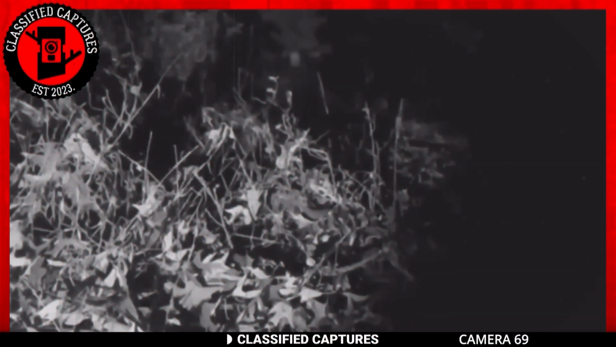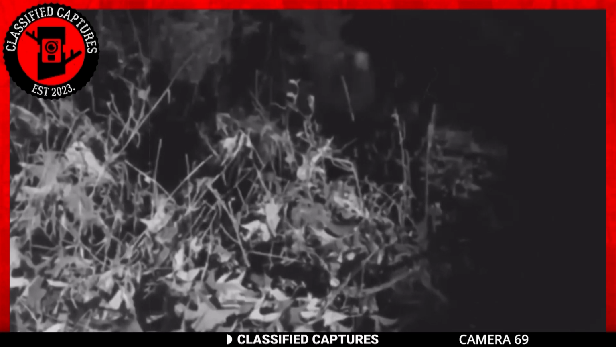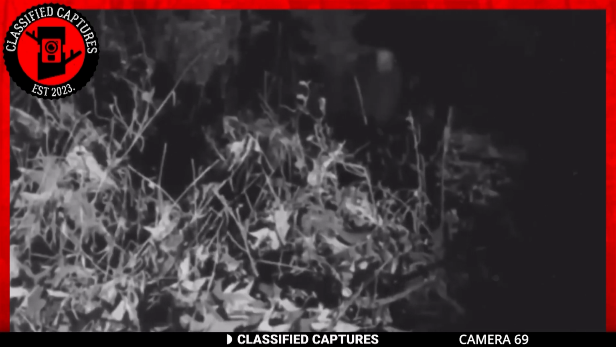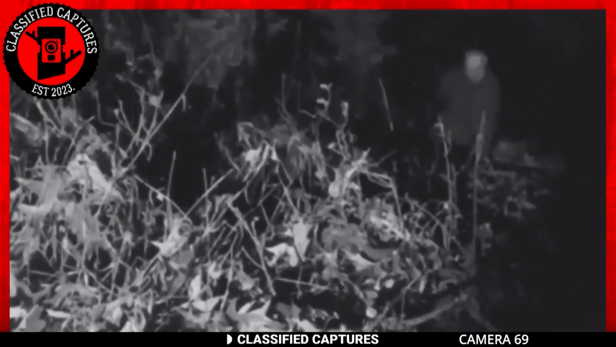Moving away from Bigfoot, yet remaining in the strange and mysterious, let's take a look at this strange footage from a trail cam situated in the heart of the forest. In the footage, you can see the stillness of the night being disturbed by a blurry image moving from a distance toward the camera. As the movement gets closer, you realize that it's some kind of pale head shrouded in a dark cloth.